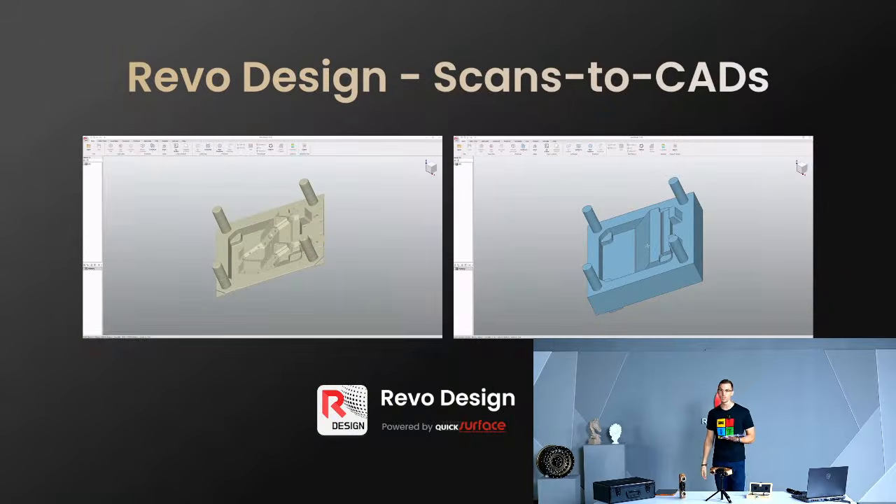And we also have Revo Design, powered by Quicksilver. Revo Design, same concept. If you're normally using a different CAD, there's a bunch of different steps you have to go through to get your data over to it. One click, and you can get over there really easy. Excellent for reverse engineering. You'll love using it.